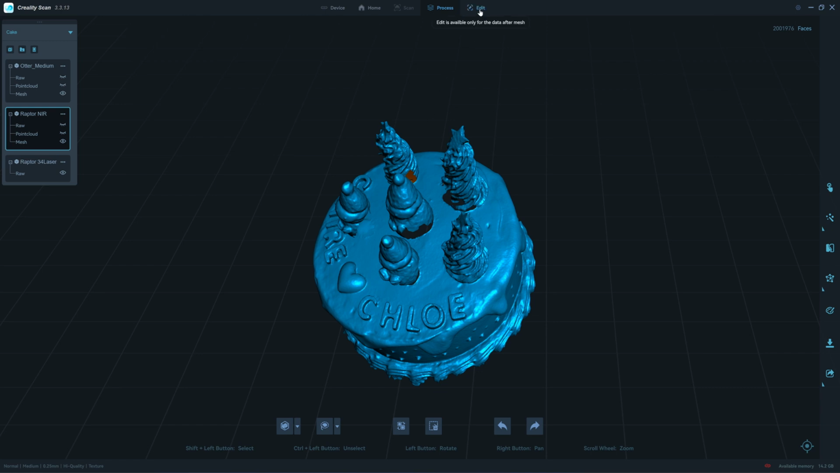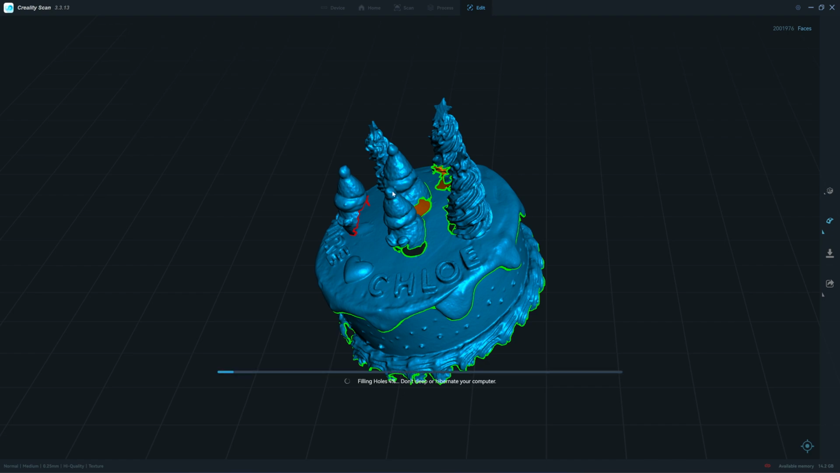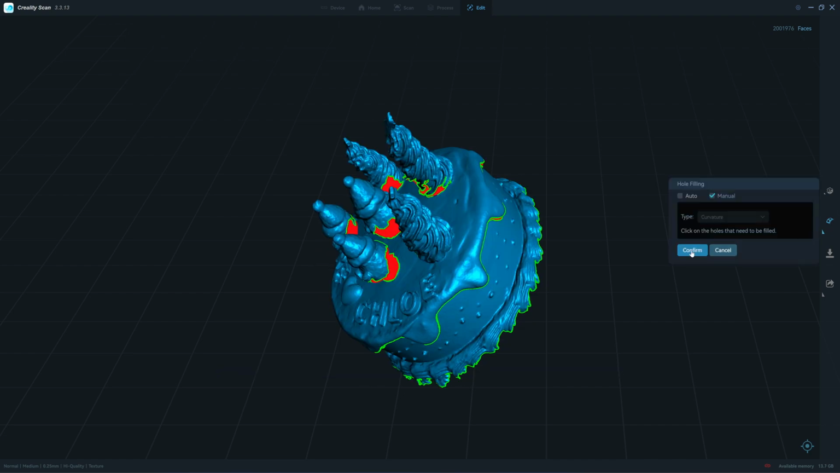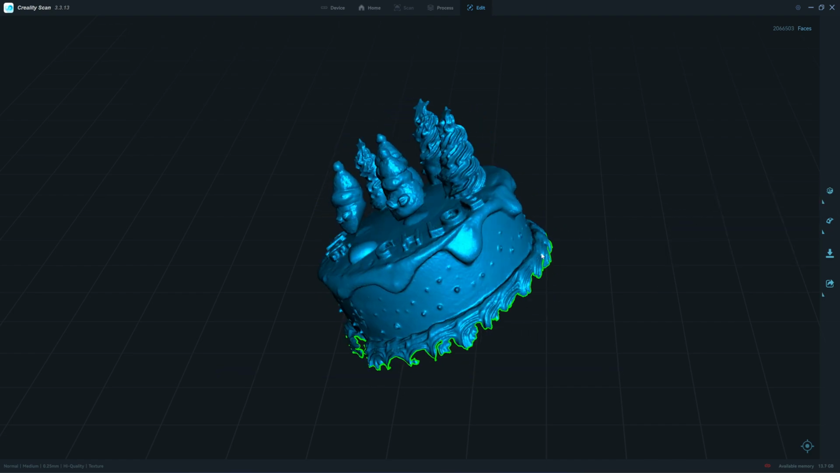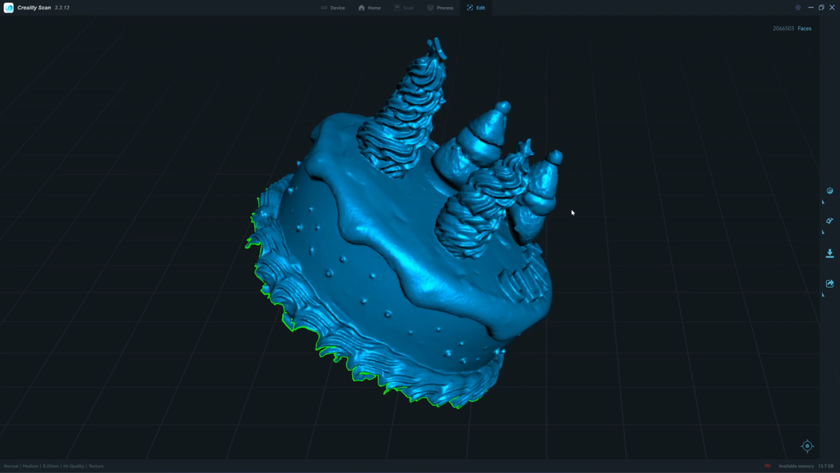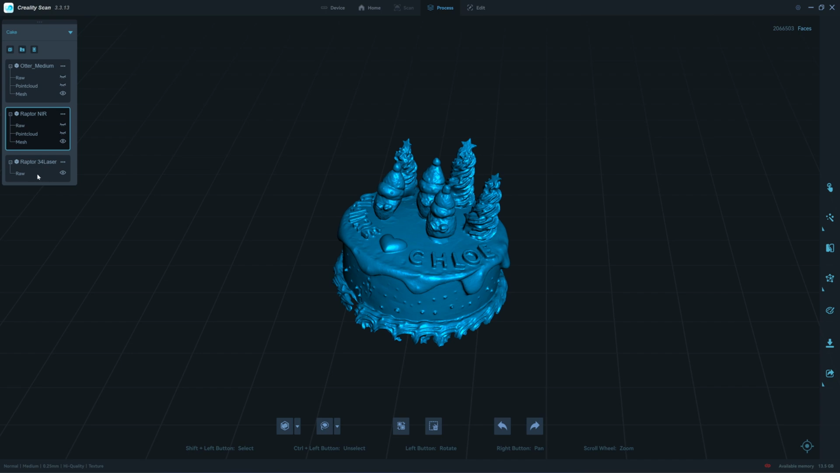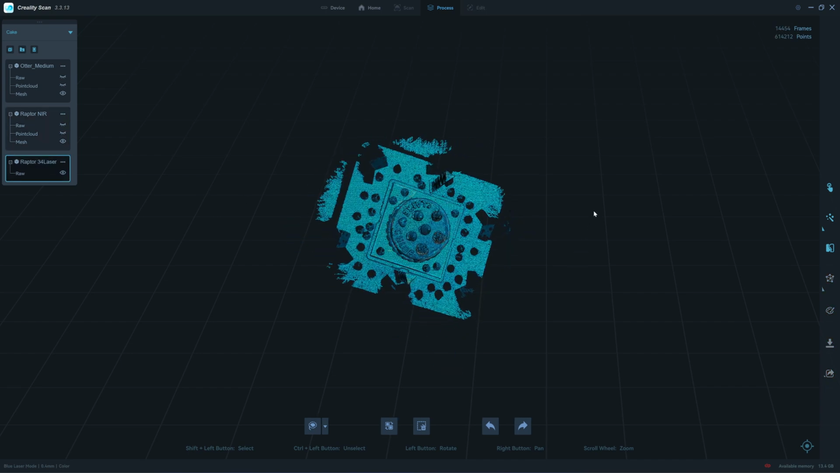Click on the edit tab and then hole filling, and I click this one. Okay, click here, confirm. Okay, with the help of the hole filling function, the snowman still doesn't look complete, compared with the Otter. Okay, let's take a look at the Raptor 34 lines laser.